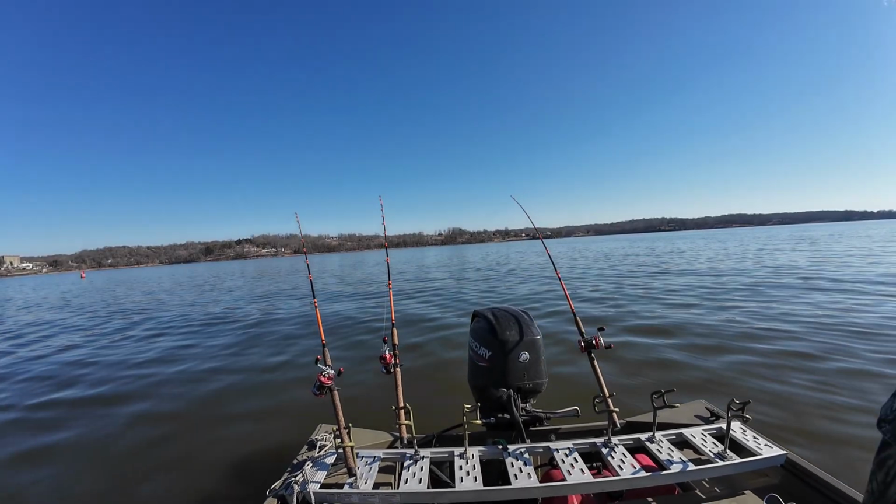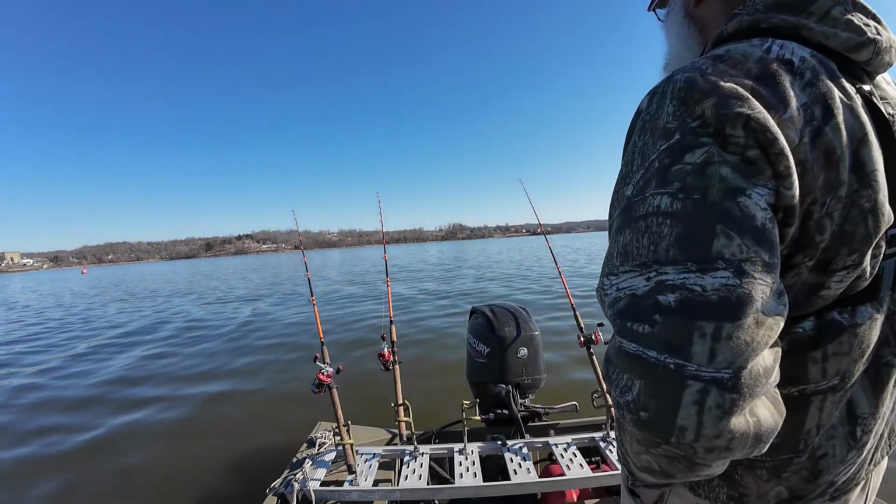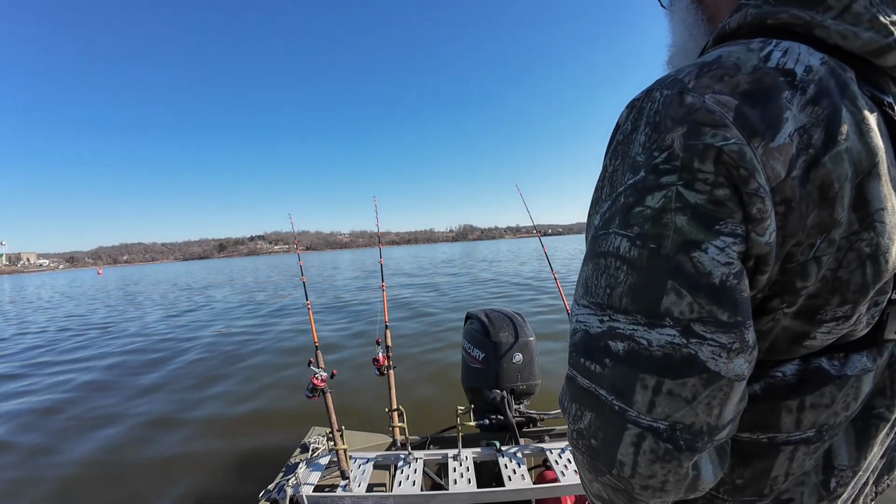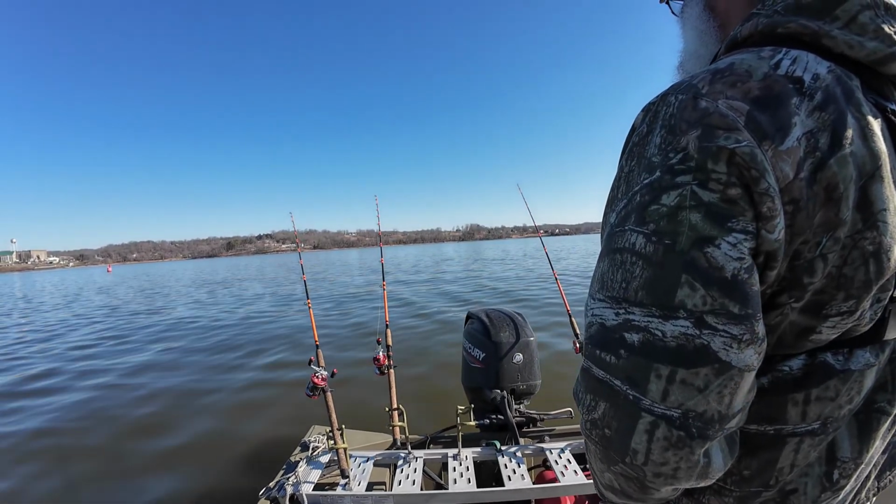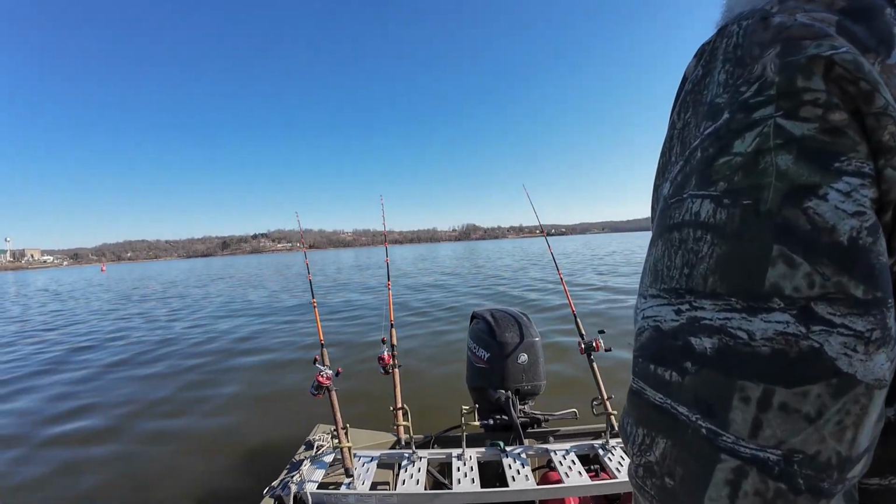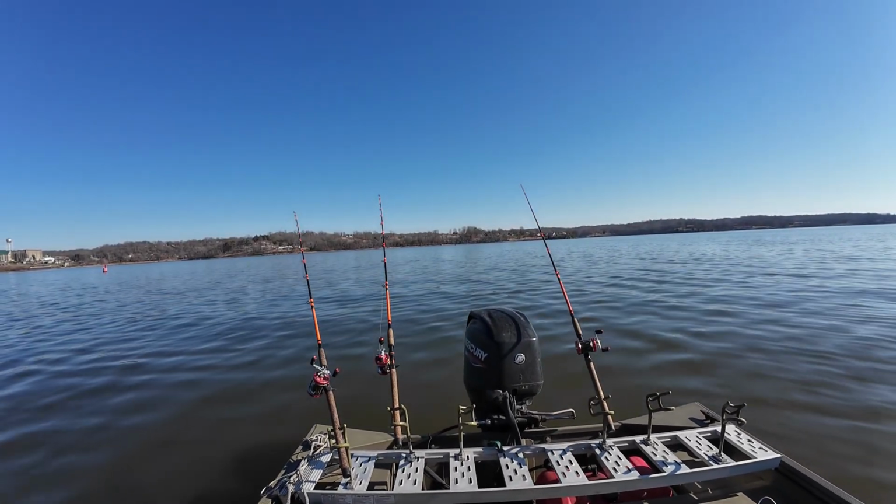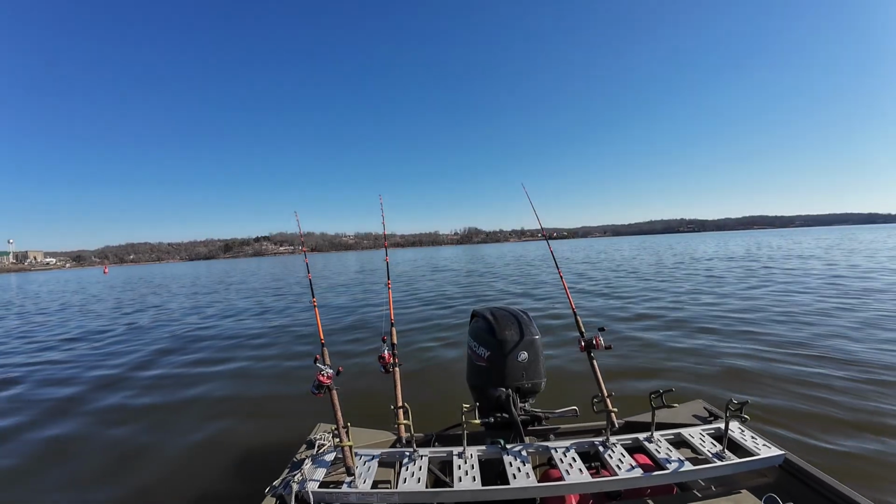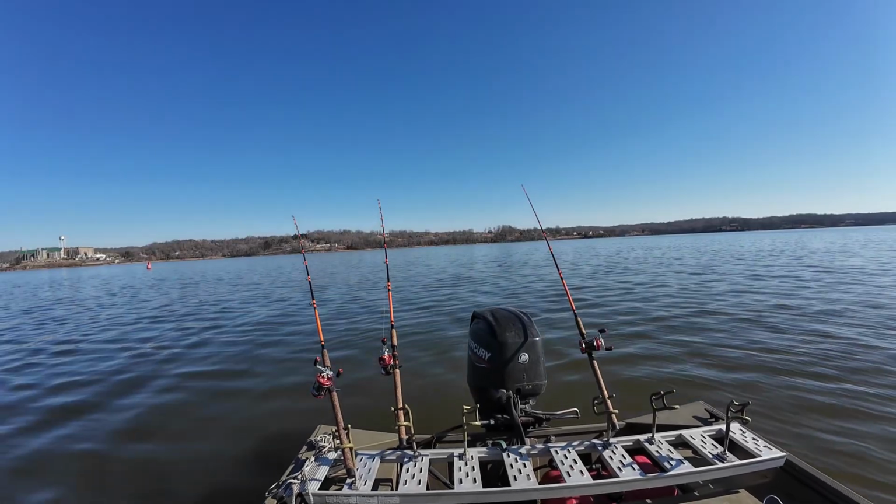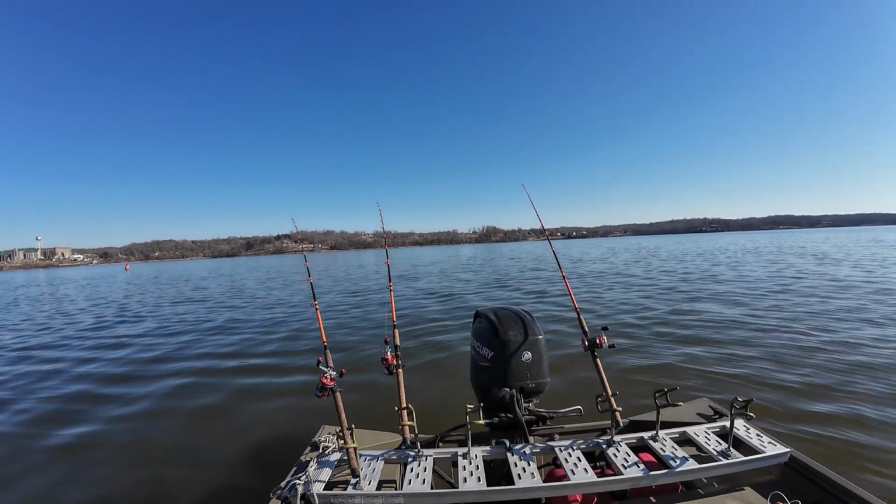Oh, is he hooked now? I think that's one about the same size I just caught. That center pole got another nudge. That center pole almost tried to get serious.